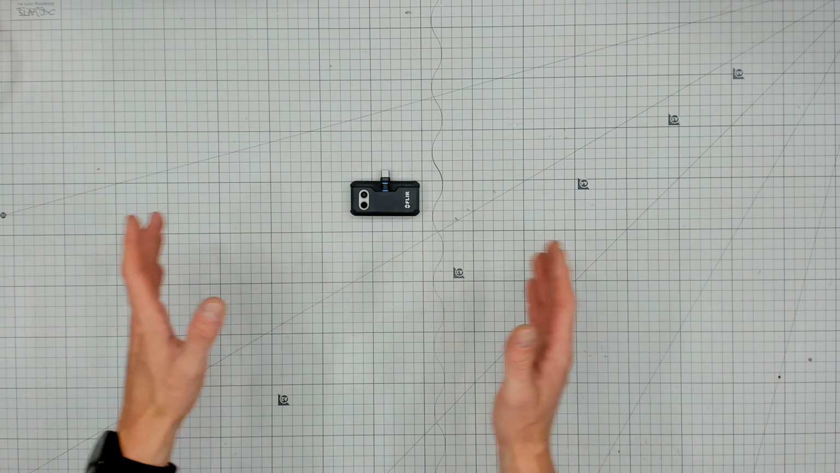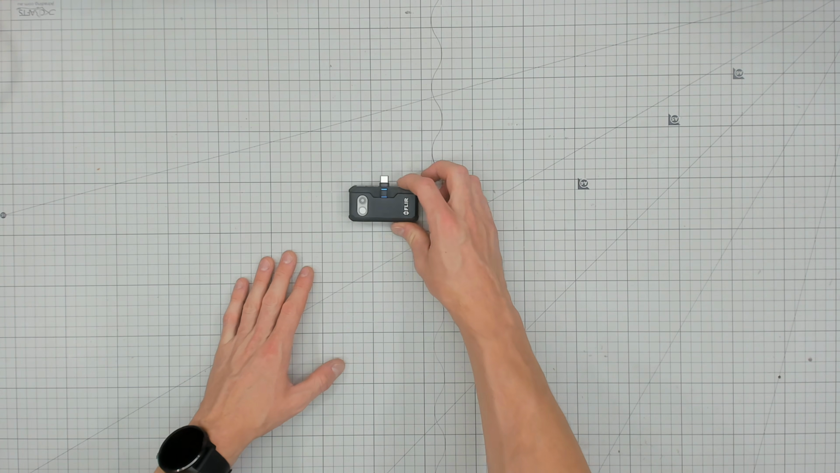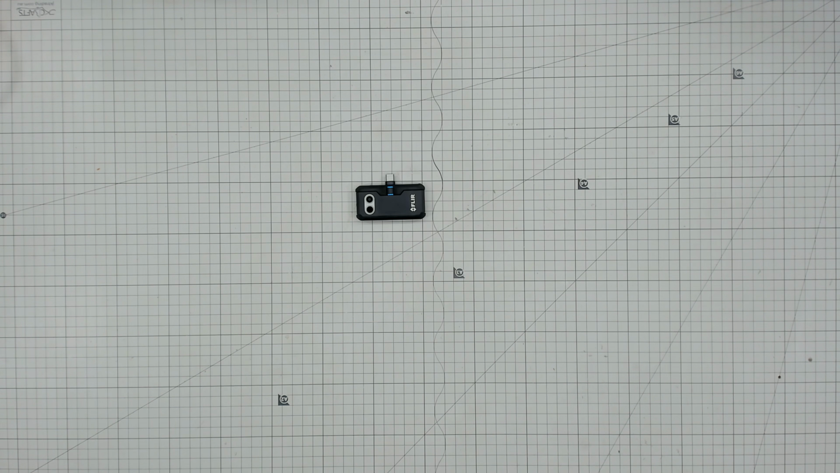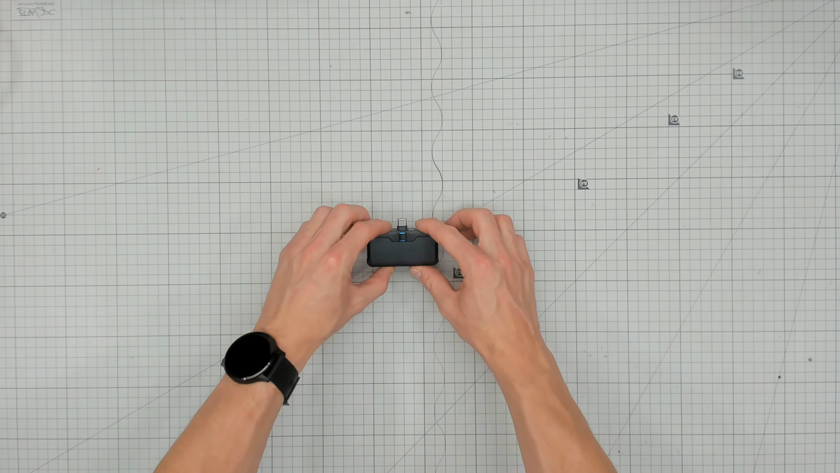I didn't know why they had that range there, but we'll just say we'll err on the side of caution. That's plus or minus 3 degrees, 60 seconds after start within their specification. So it's good that they've got that specification, but that seemed overly specific.